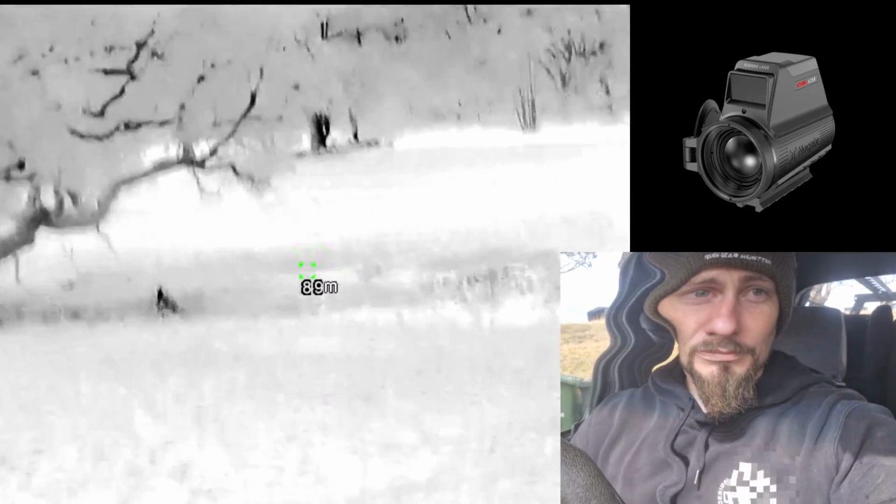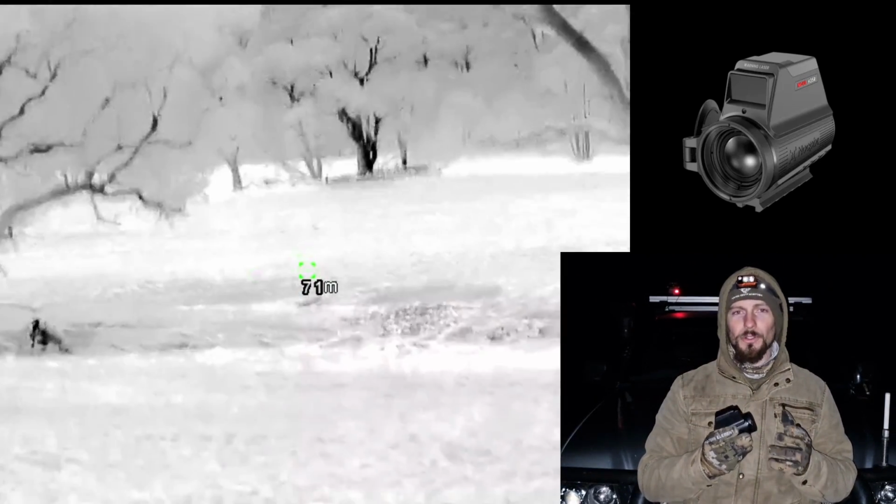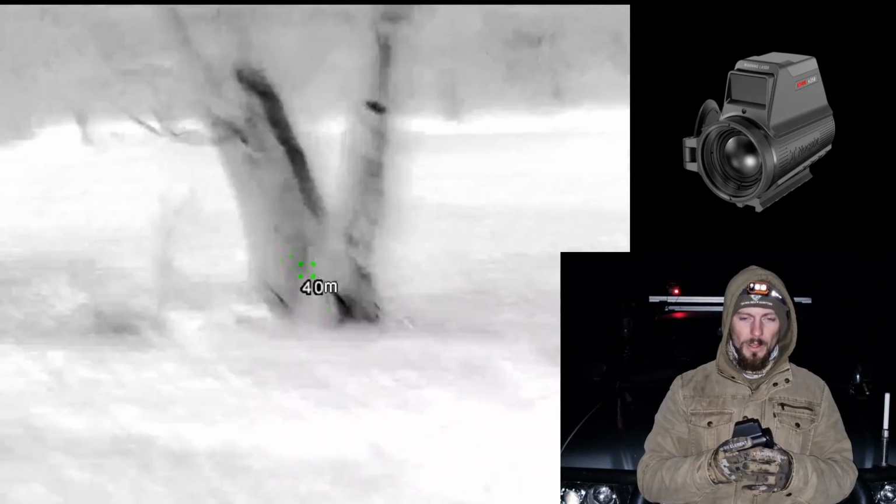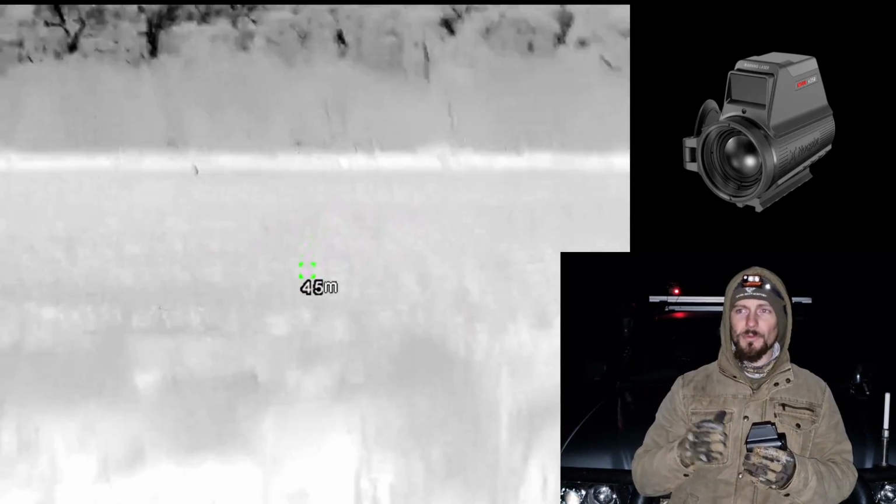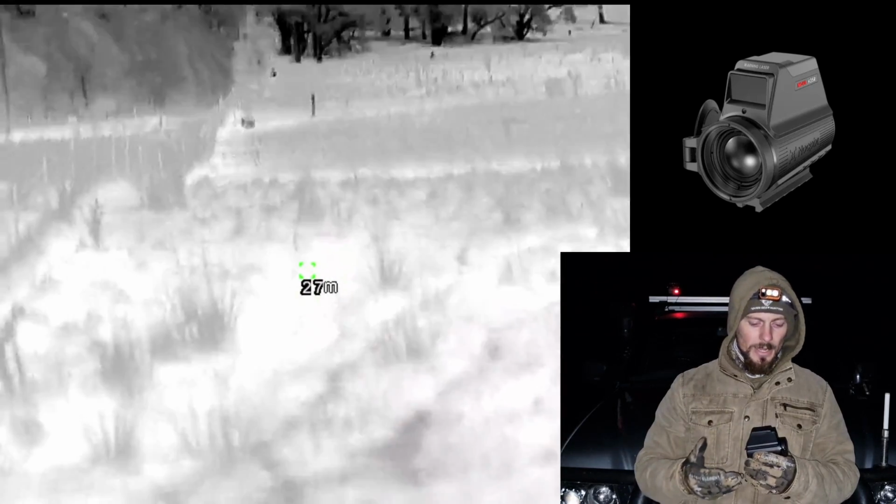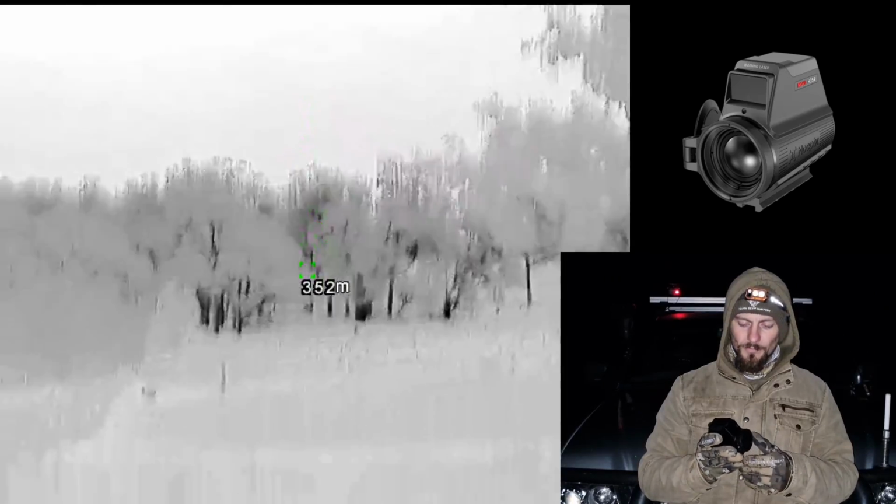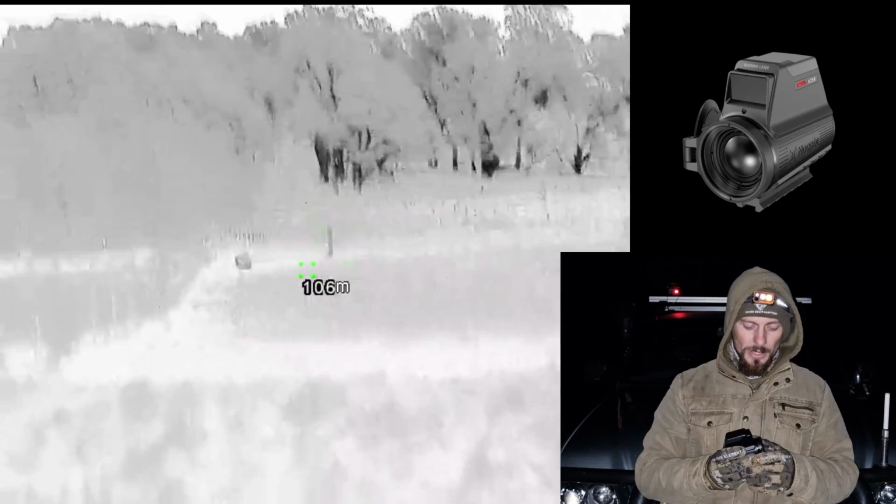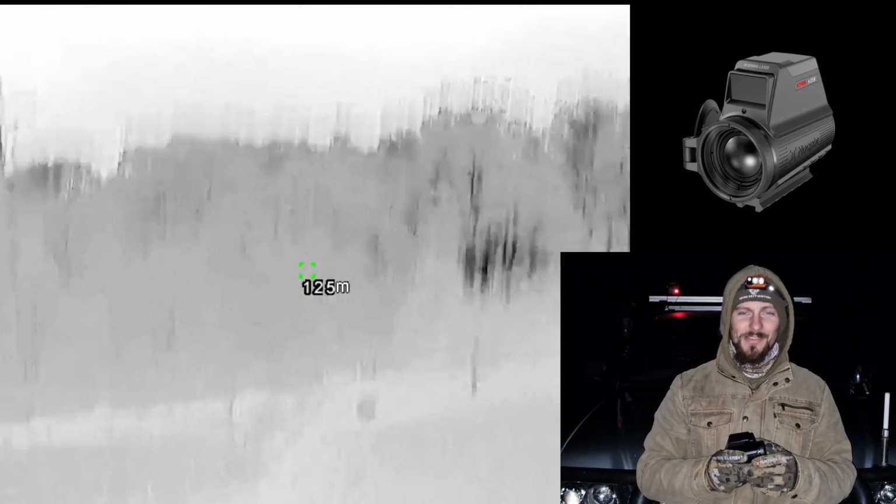Carry on. That to me made me realize that perhaps I've been overcritical with the image quality from this device. I am comparing it to other 640 sensor devices that are up around the $4,000, $5,000, $6,000 mark, and that's not where it's at. This device is a $3,000 unit, and I can appreciate it for what it is. So I do apologize to Nocpix for my criticism.